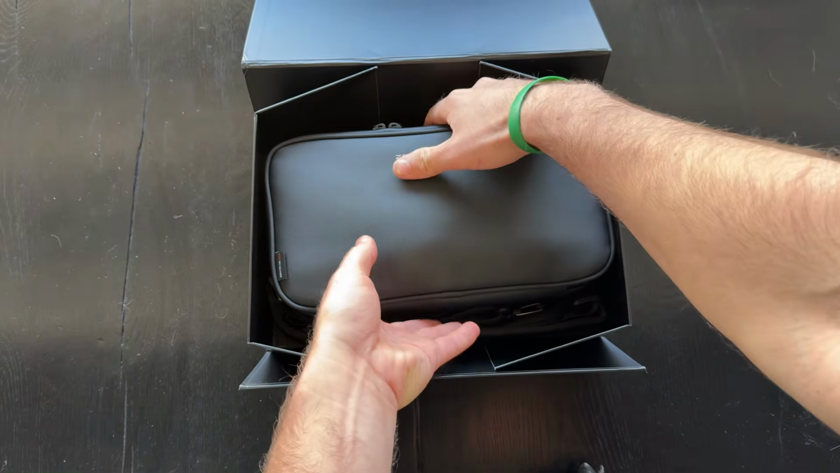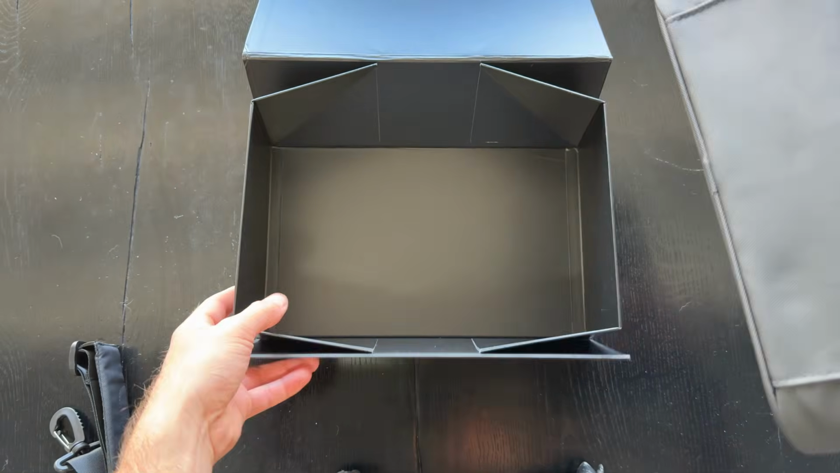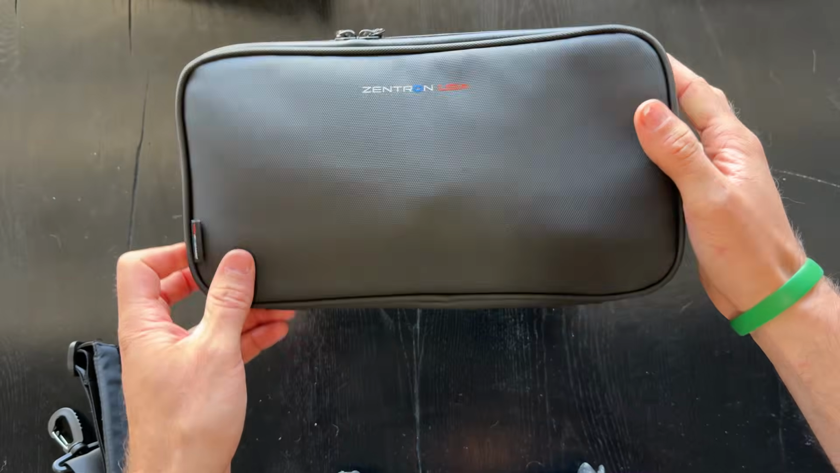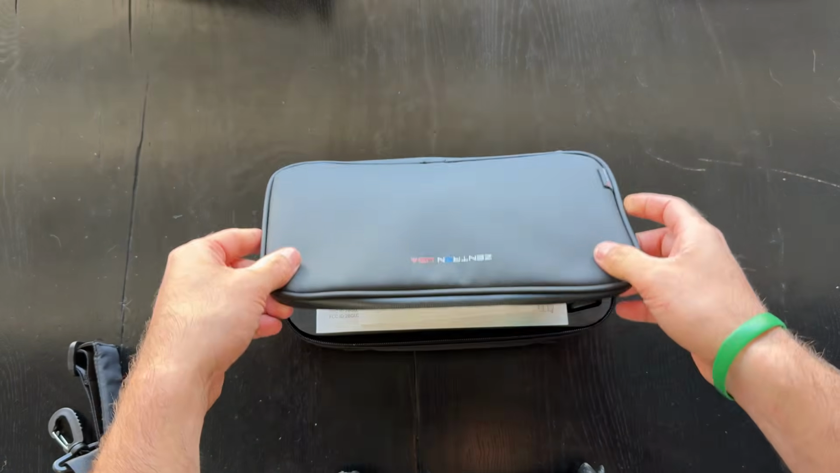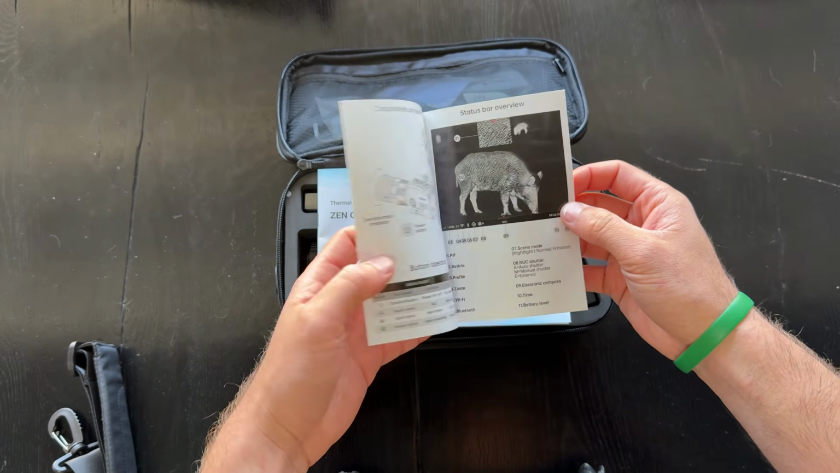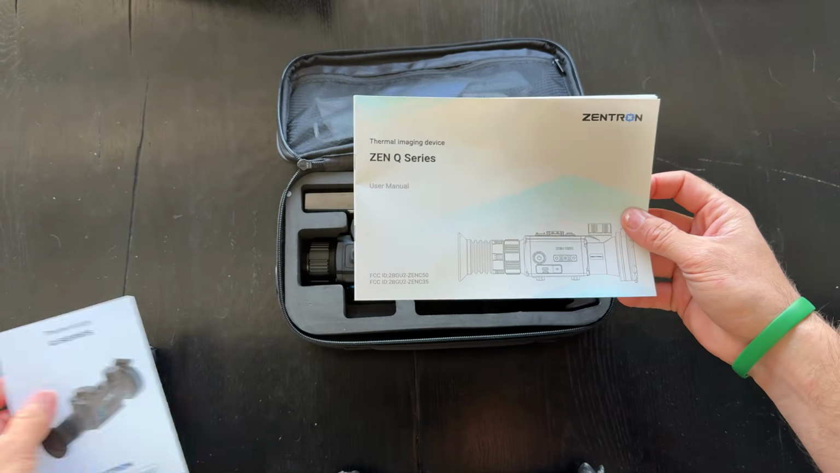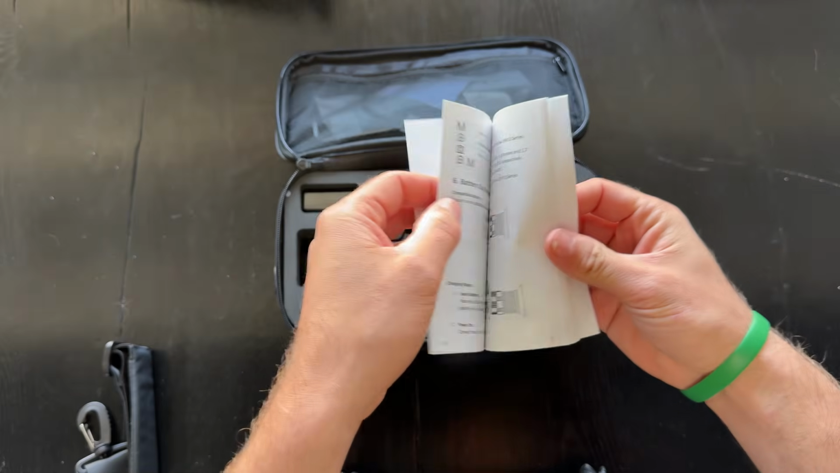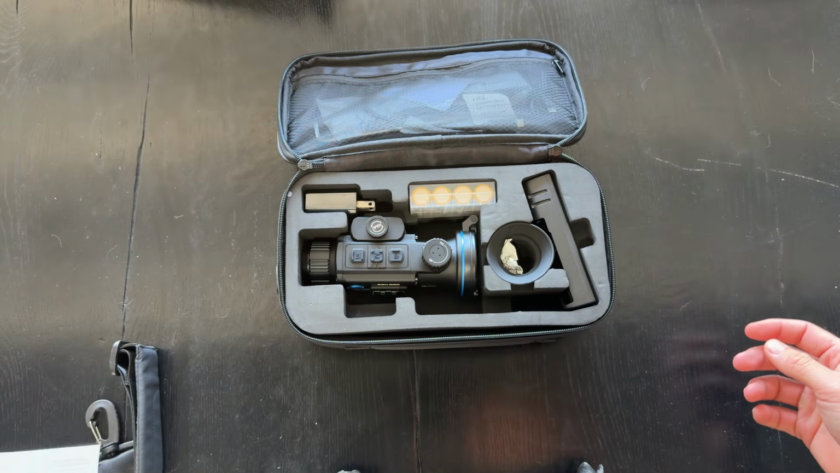So, very nice leather pouch right here. Comes with a little sling if you guys are interested in that. We'll put this box off to the side. Okay, so Zentron USA. Pretty nice soft case here. All right, so you have a little quick start guide. Very cool. And then it looks like the manual. So we'll look through that in a little bit. Just tells you everything about the scope. And now we'll get to the good stuff.